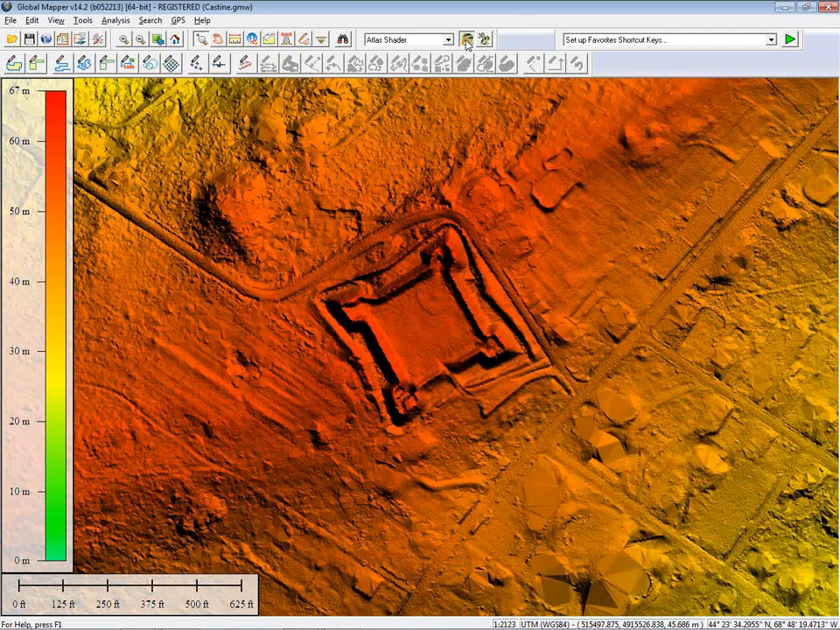I want to show you in just a few minutes a way that we can actually use that hill shader pattern and integrate it within another layer. So there's a very interesting illustration I'm going to show you using that hill shader pattern.